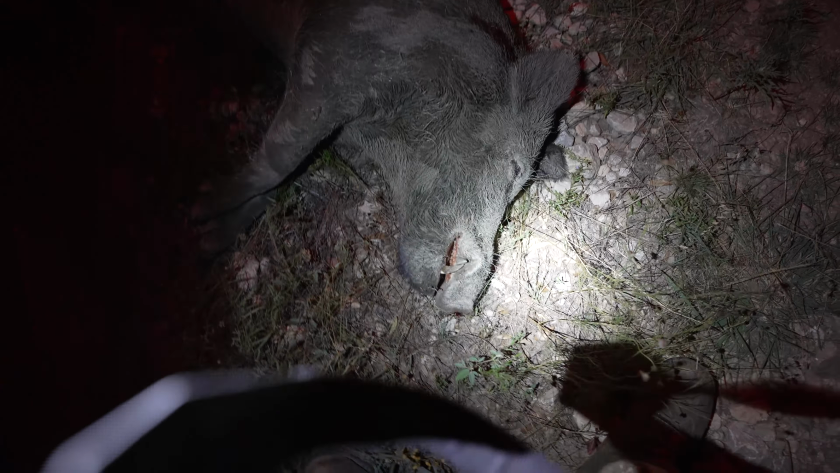All right. So Daniel got this big boar, and then my sow, not nearly as big, but ain't bad. I think it was a very successful night of dealing with the heat, shooting some pigs down here in Texas. This is definitely a very different style of hunting, and I hope you guys enjoyed it. I hope to be able to get out and do some more hog and predator hunting later on this season.